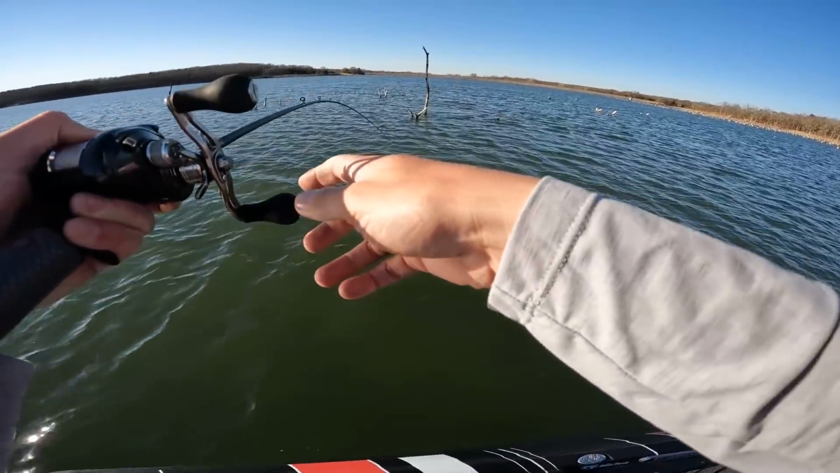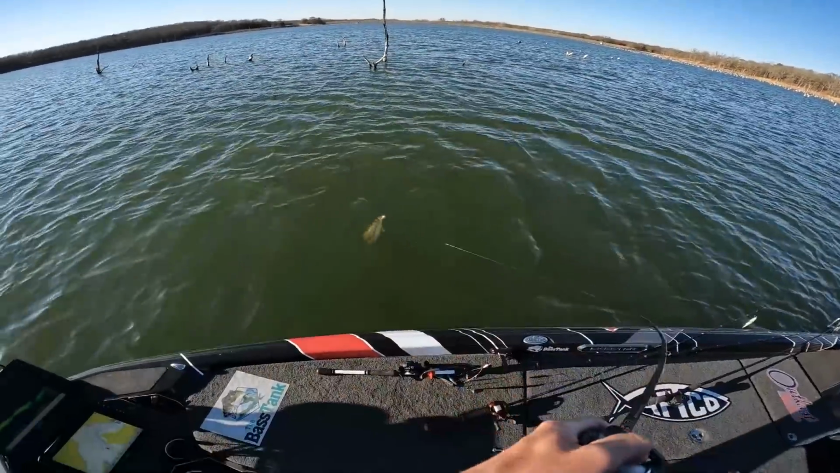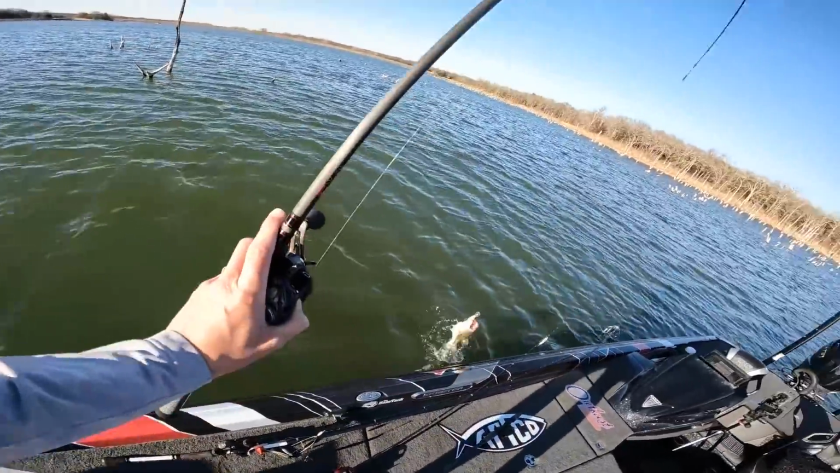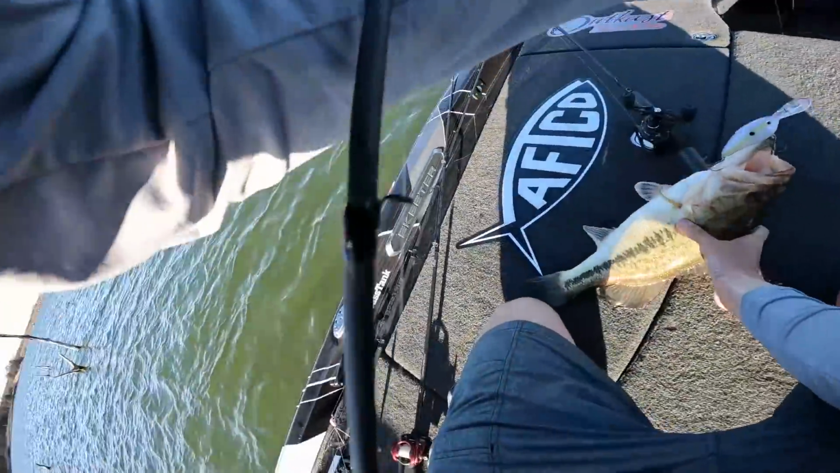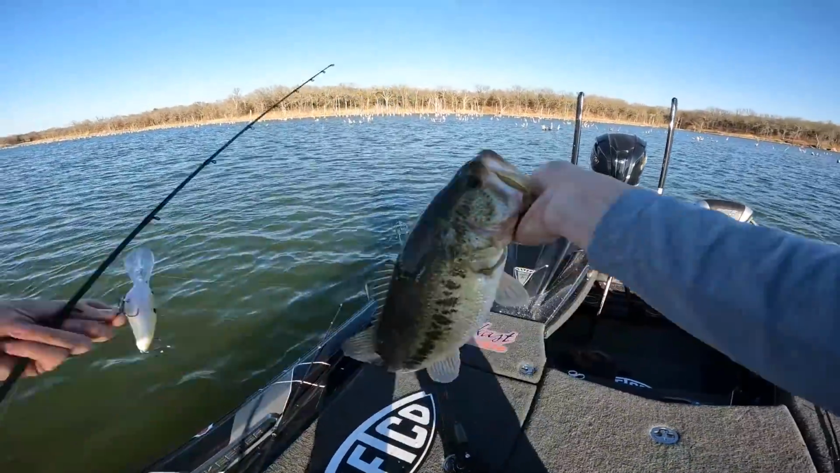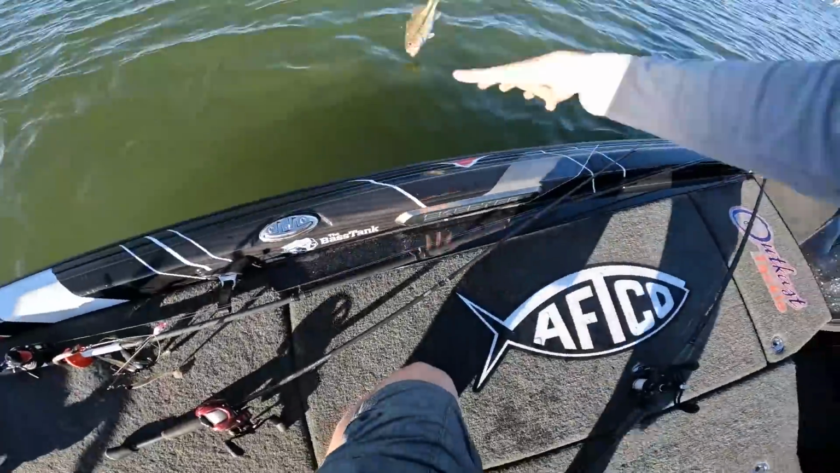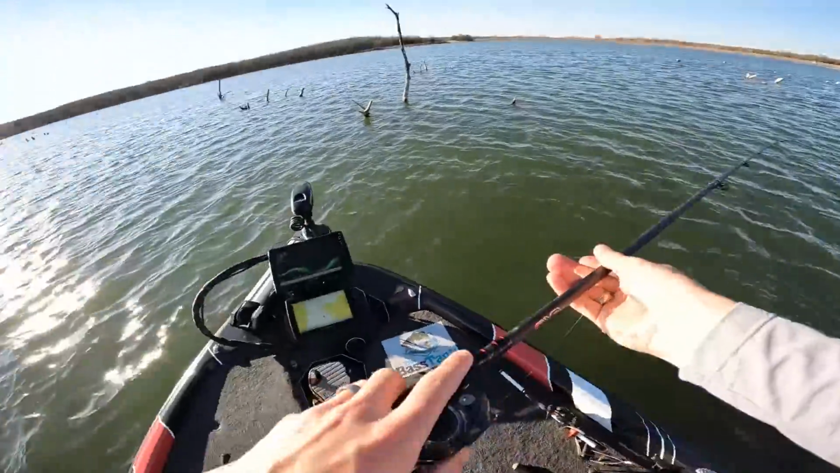Okay, folks, I'm really upset that I wasn't recording, but I did get one of those fish in that school on the 6XD. Not a giant, but the biggest one of the day. Holy cow. Oh my gosh. Why couldn't I have figured this out 2 hours ago? That's like a 3.5, almost 4 pounder. Wow. They just wanted something really fast.